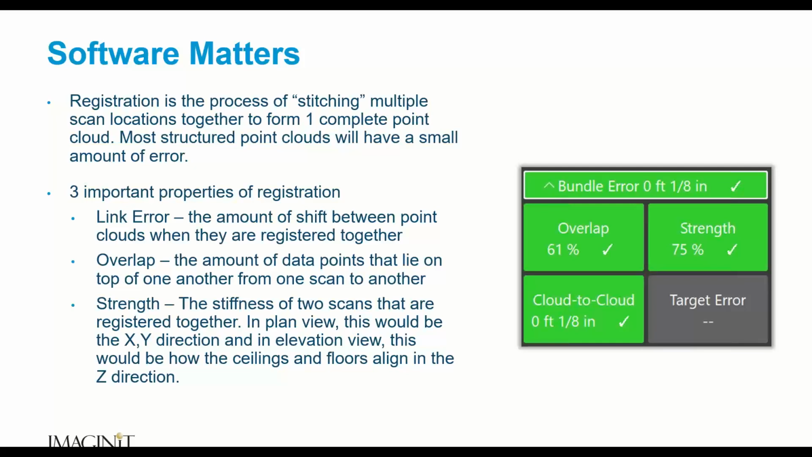If any of you have been around a while, like myself, you know the days of dragging targets out on the site and using targets in between every set of scans. That was cumbersome. And sometimes we still might have to do that. But the software should allow you to match those targets.